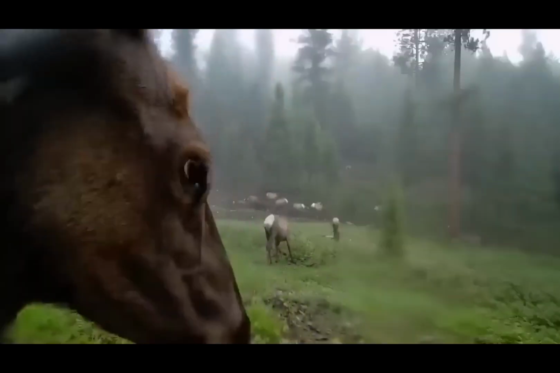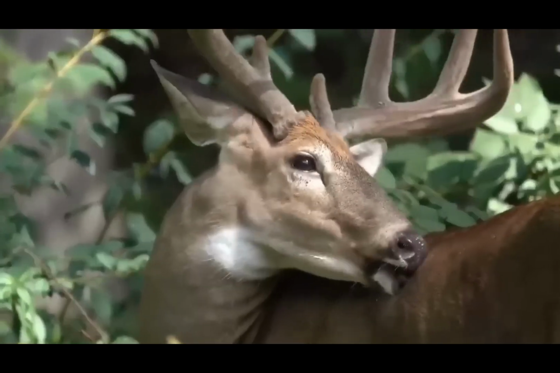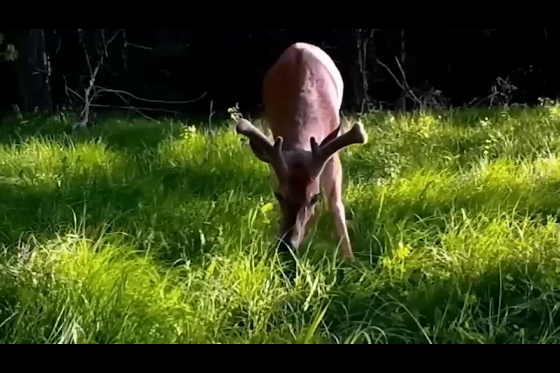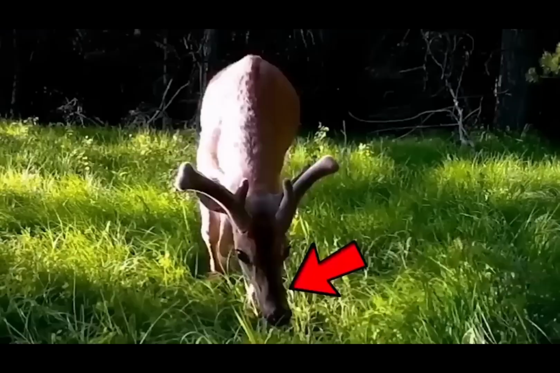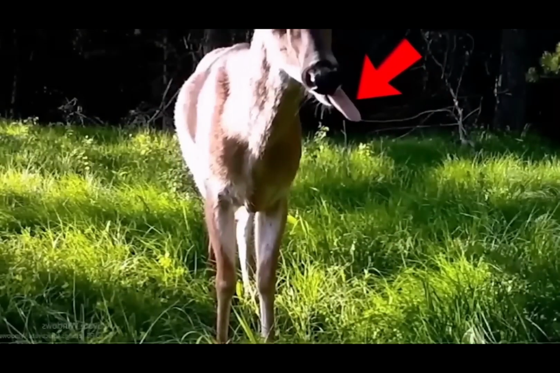Deer are known for their naughty behavior. We have mischievous footage for you this time. This is a whitetail from early June in full velvet antlers in the Kamloops, British Columbia area. Deer are fast with their tongues, so we had to freeze the frame at the right moment. This deer was using his nose and tongue to pick up a scent on the trail.